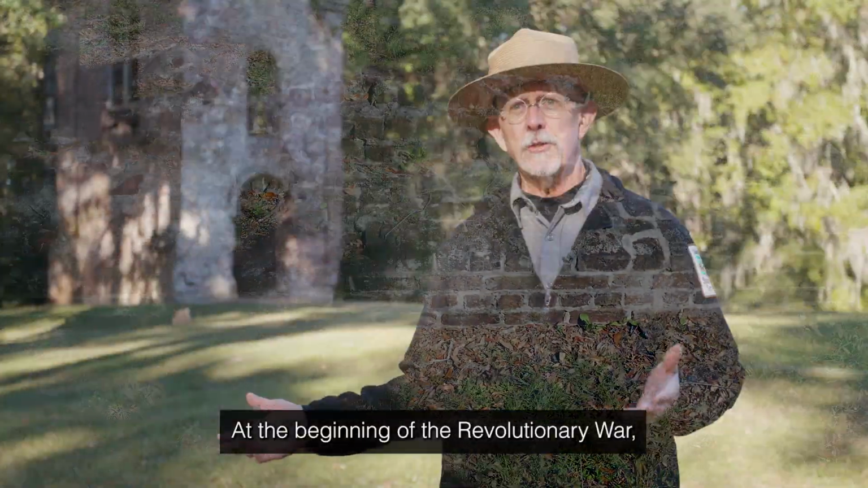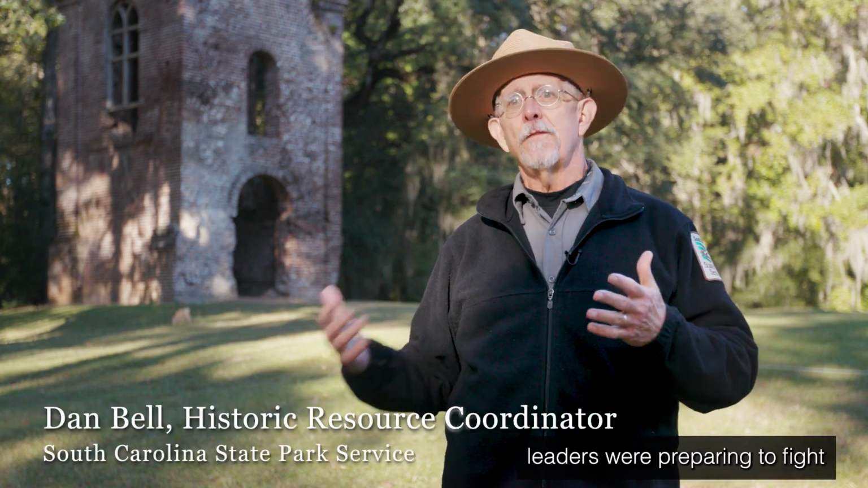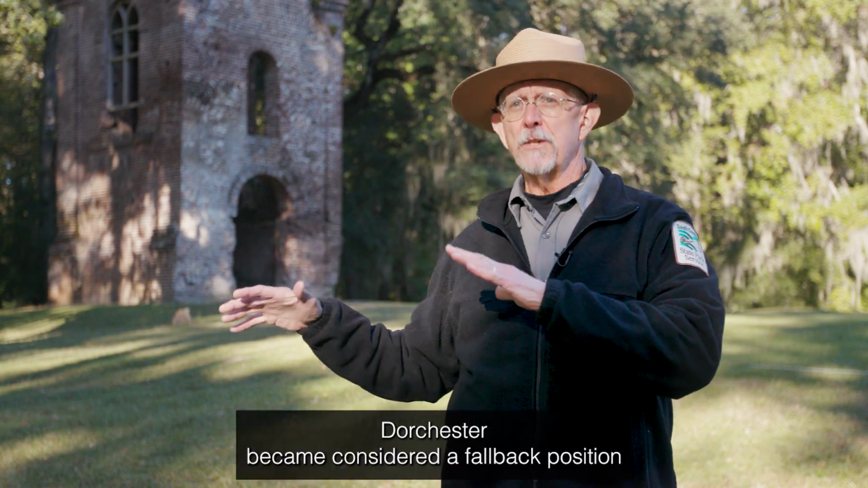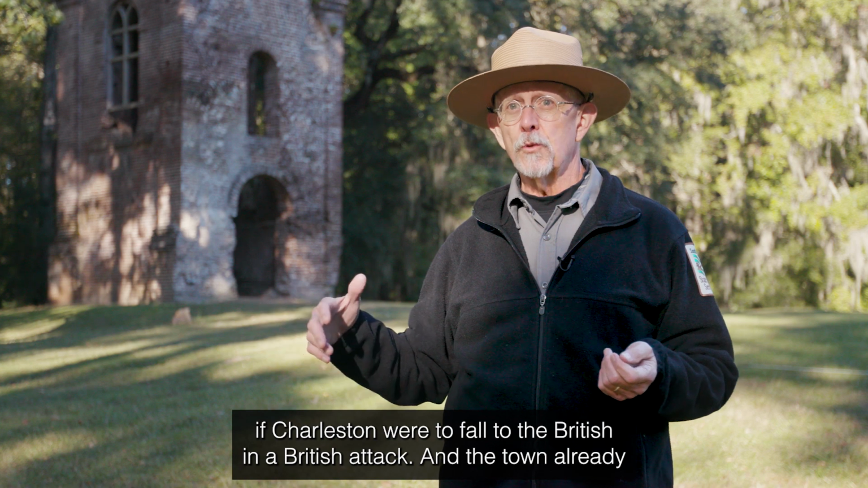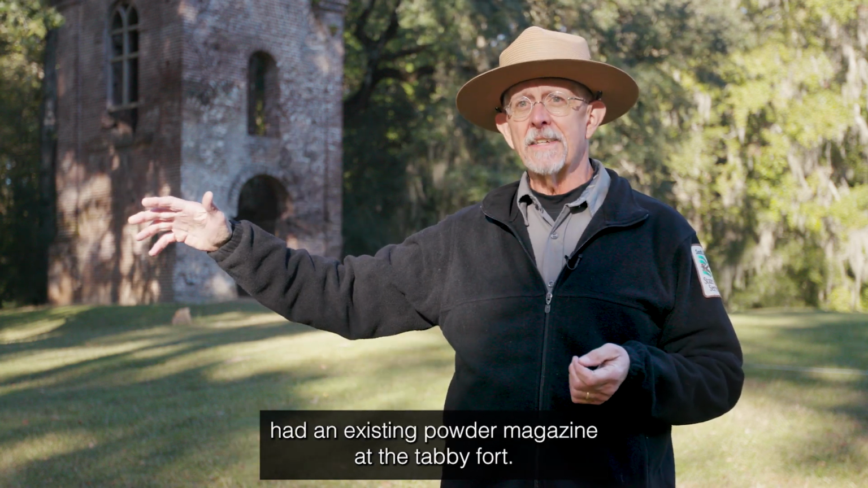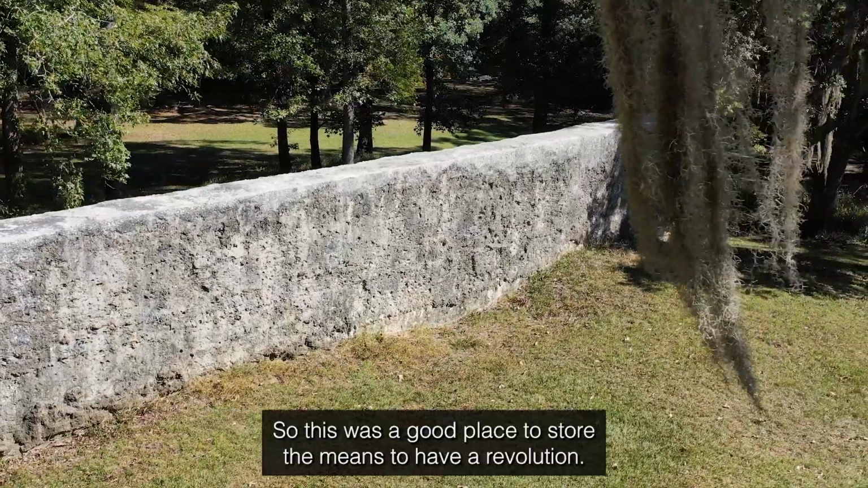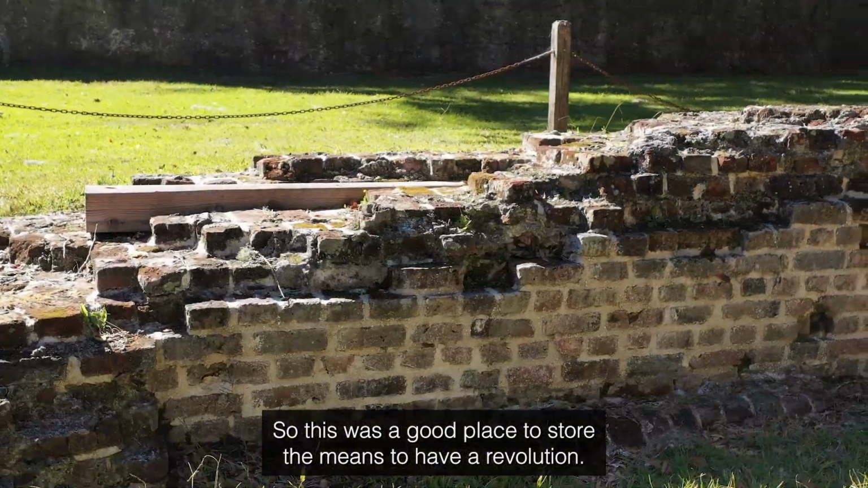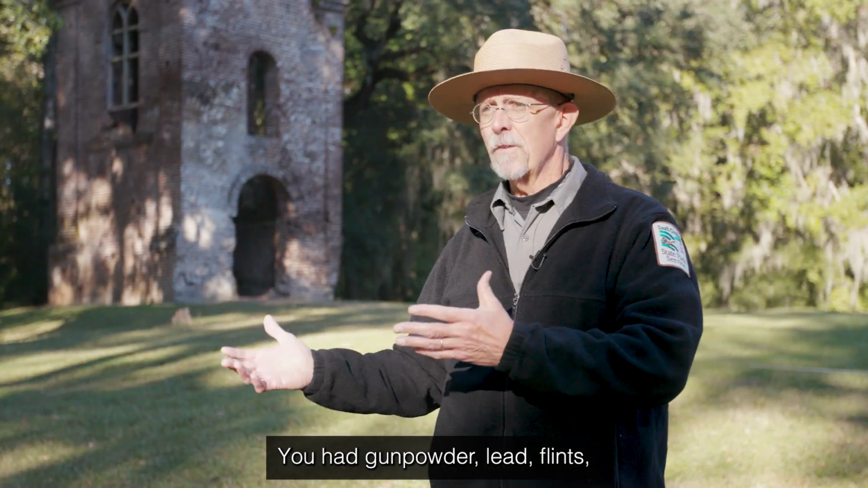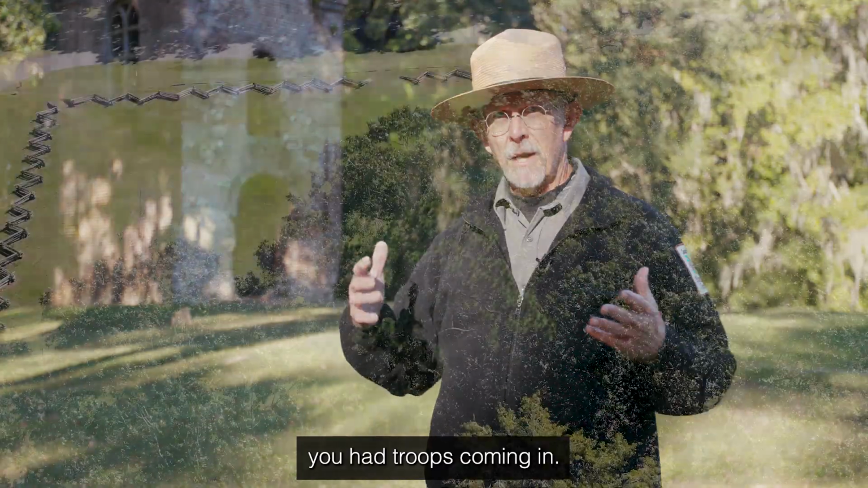At the beginning of the Revolutionary War, as South Carolina's revolutionary leaders were preparing to fight for independence from Great Britain, Dorchester became considered a fallback position if Charleston were to fall to the British in an attack. And the town already had an existing powder magazine at the Tabby Fort, so this was a good place to store the means to have a revolution. You had gunpowder, lead, flints, cannons stored here. To protect them, you had troops coming in.